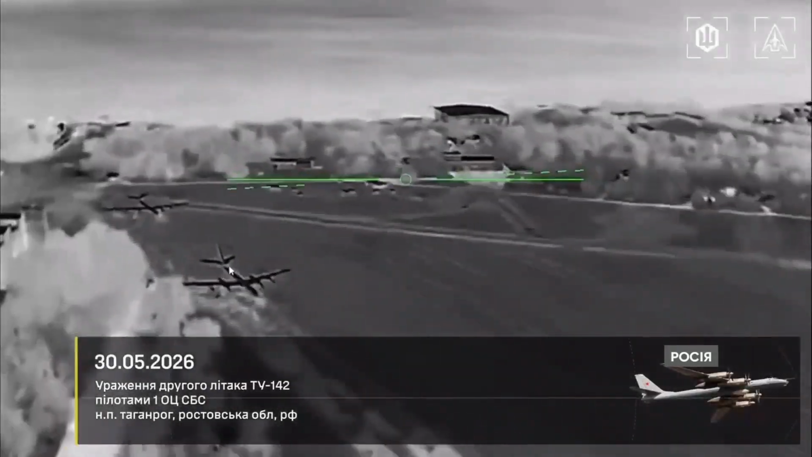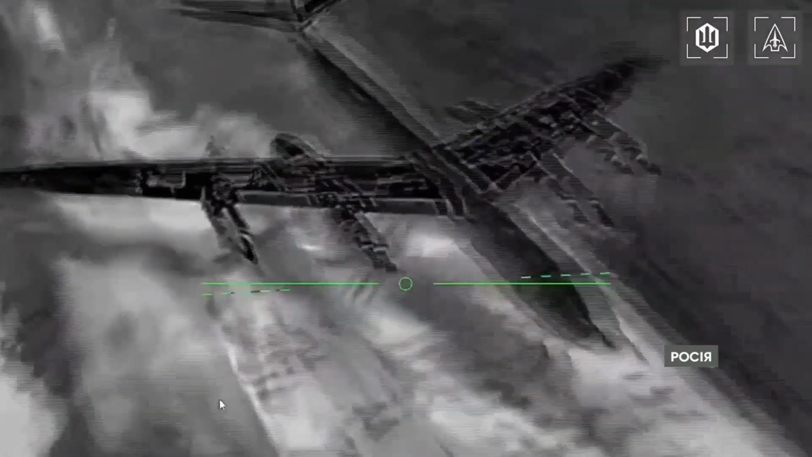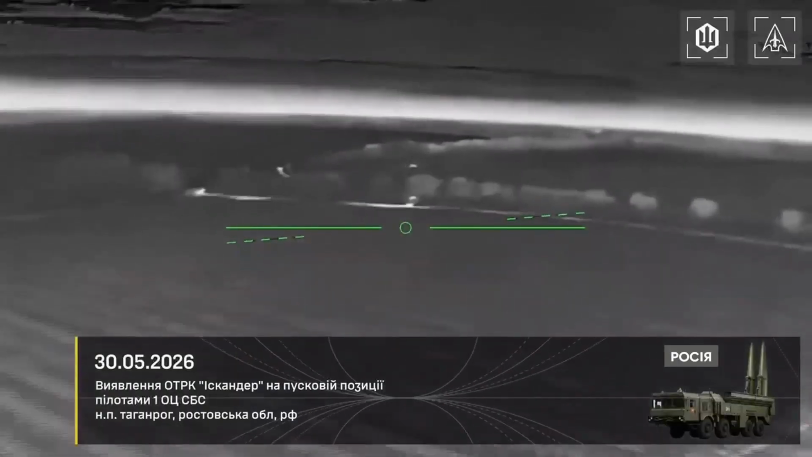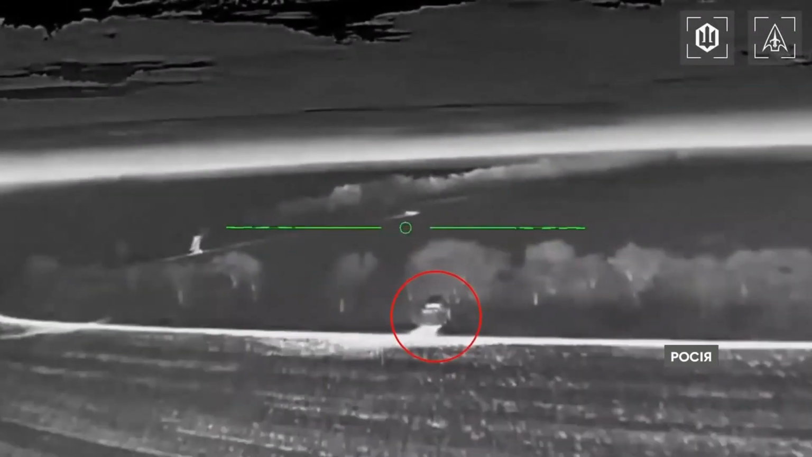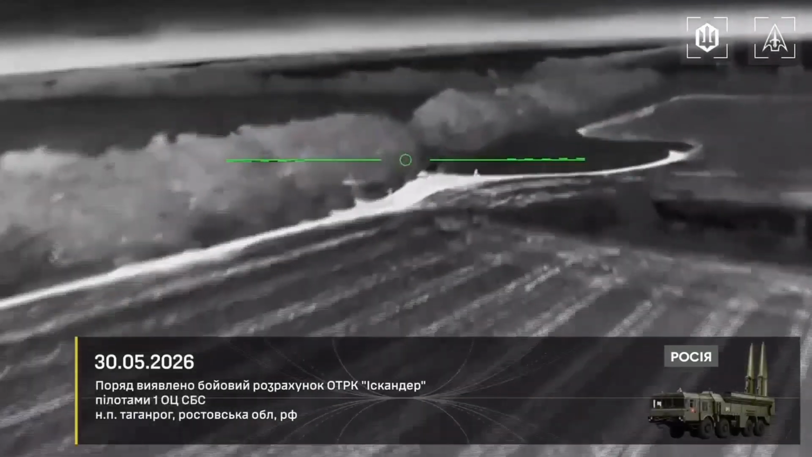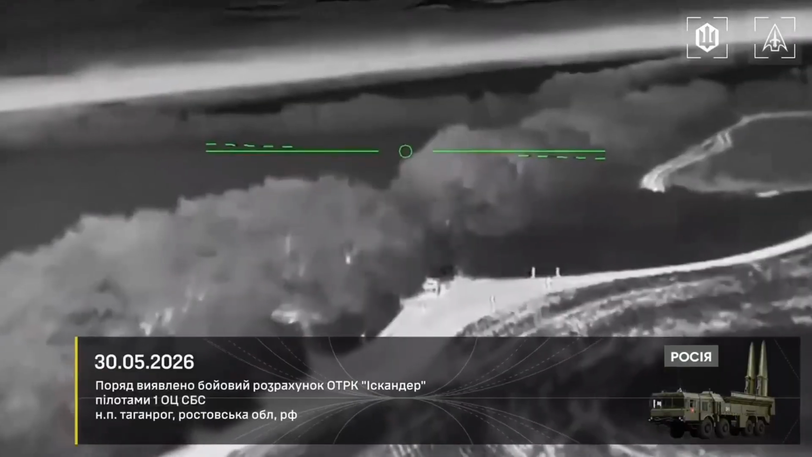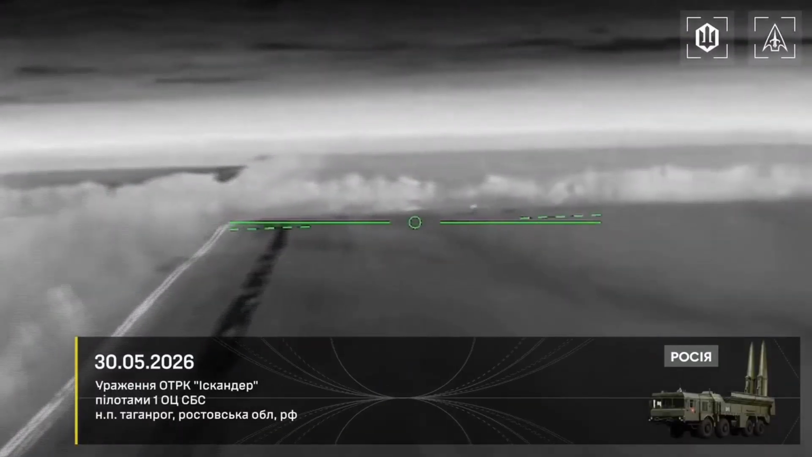Another rather valuable operational tactical unit for the enemy was hunted down by Ukrainian pilots right at its launch position. This is the Iskander missile system, well known to Ukrainians because it often terrorizes our territories with its strikes. Additional reconnaissance of the Ukrainian strike on the complexes confirmed that the Iskander was destroyed. But even then, our fighters did not stop that night.